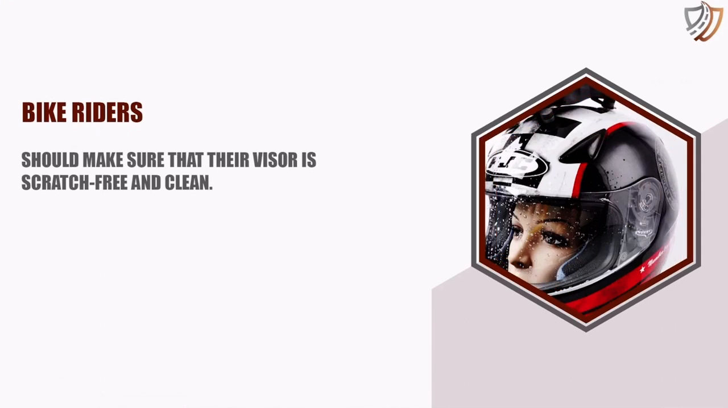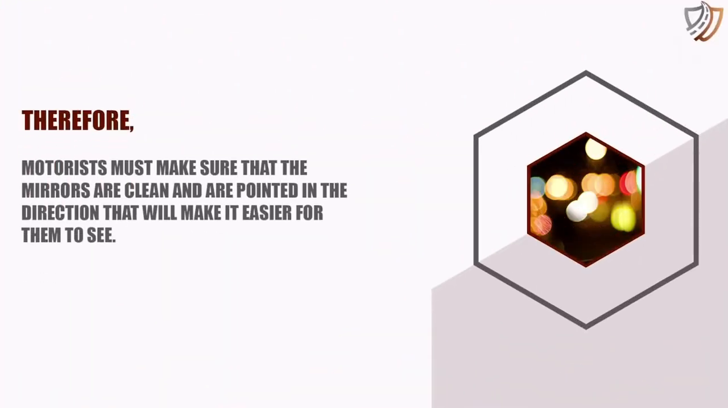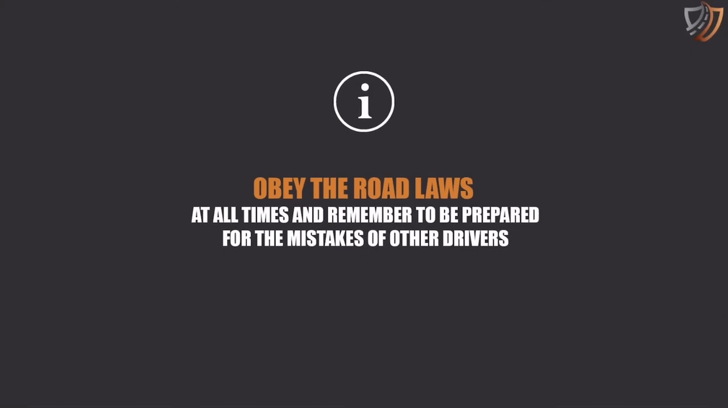Bike riders should make sure that their visor is scratch-free and clean. Similarly, dirty mirrors reflect the lights from vehicles behind in a wider, diffused shape that can produce glare in the eyes. Therefore, motorists must make sure that the mirrors are clean and are pointed in the direction that will make it easier for them to see. Tip: obey the road laws at all times and remember to be prepared for the mistakes of other drivers.